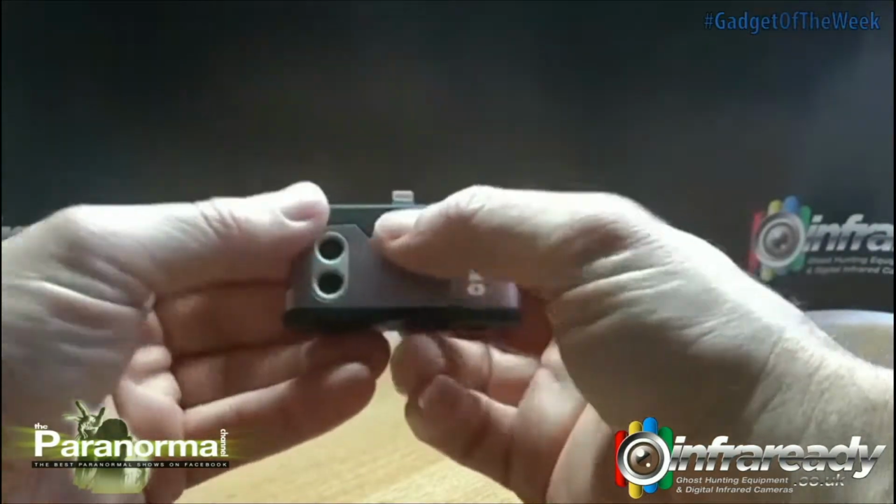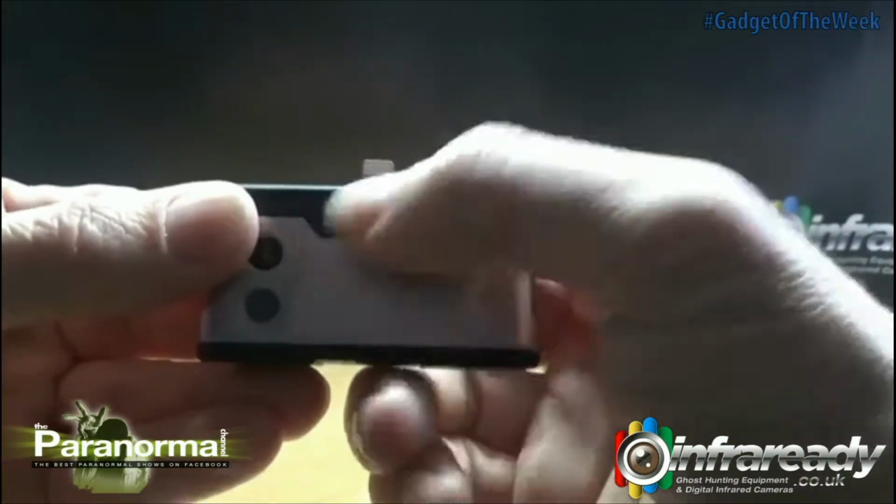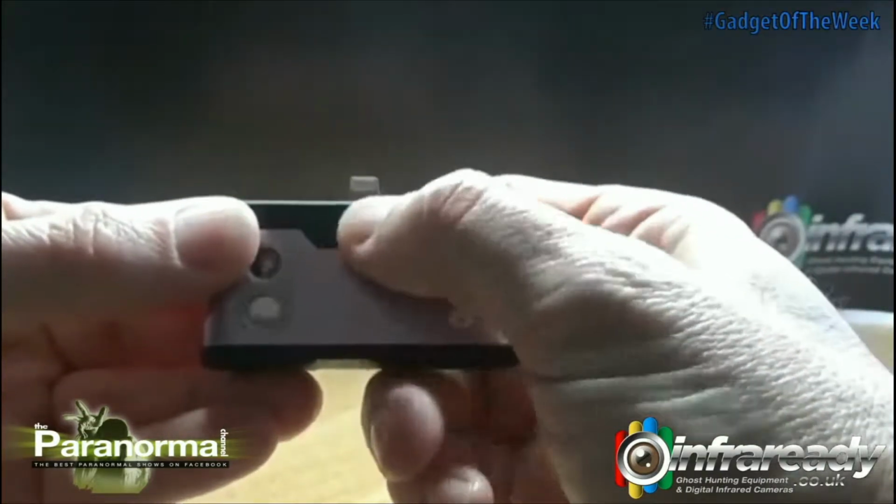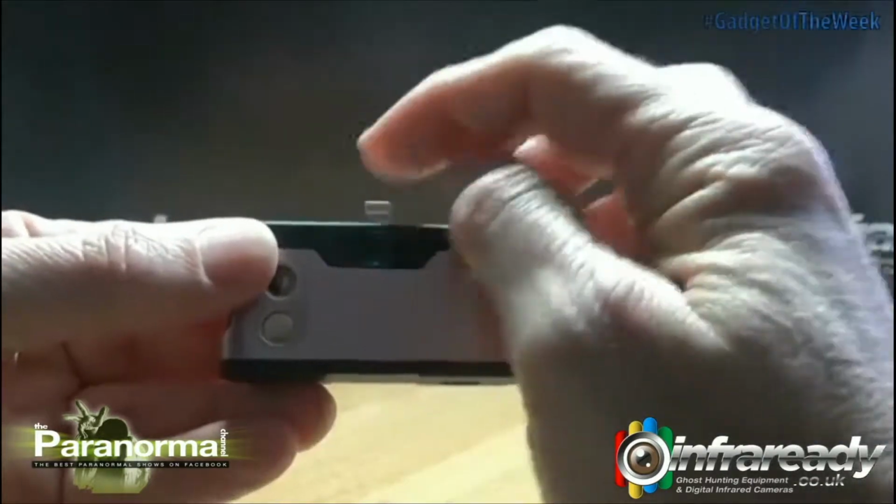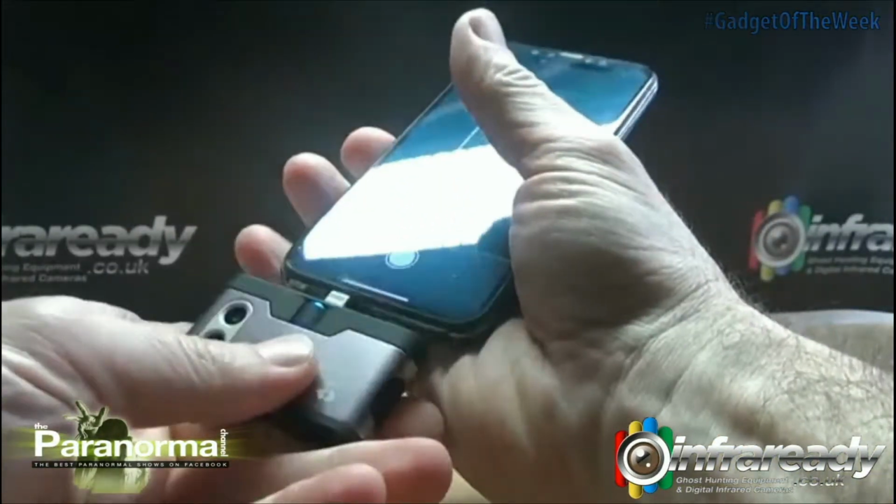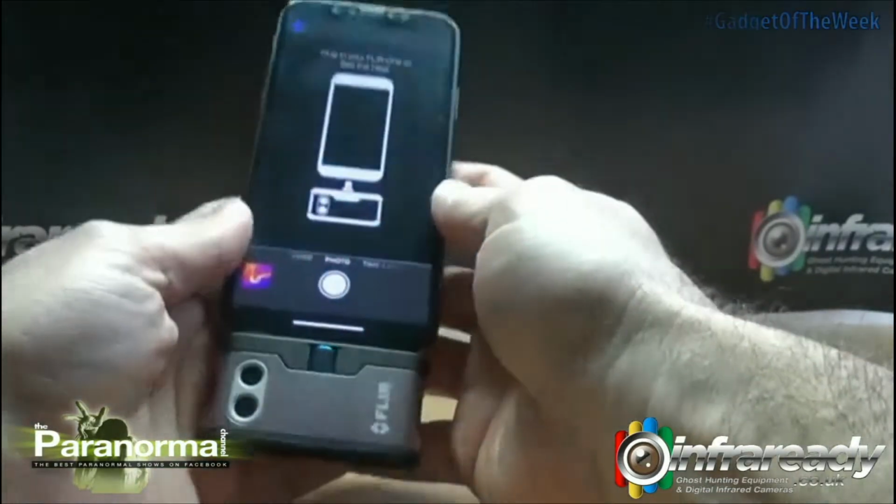On button at the bottom, and then as you can see, if I screw that round, it adjusts the height of the lightning port connector. So if you've got a cover on your phone, you can make that a little bit higher, so it's a lot easier to plug in your case. It won't fail your case.